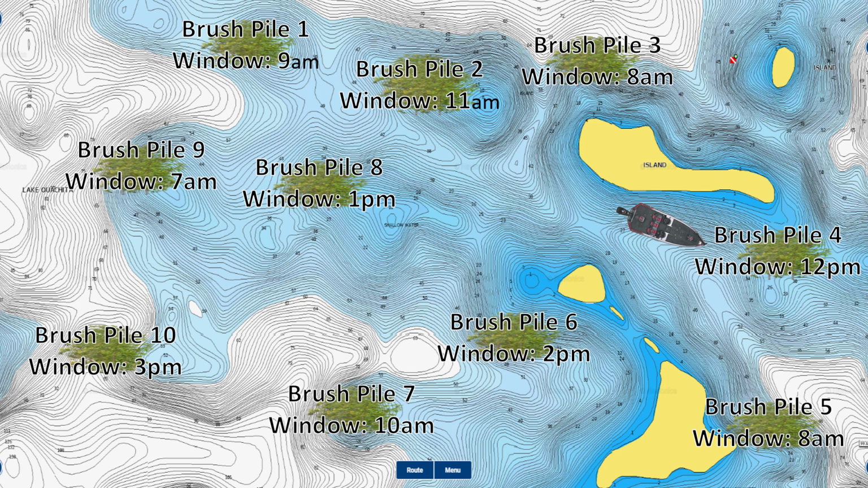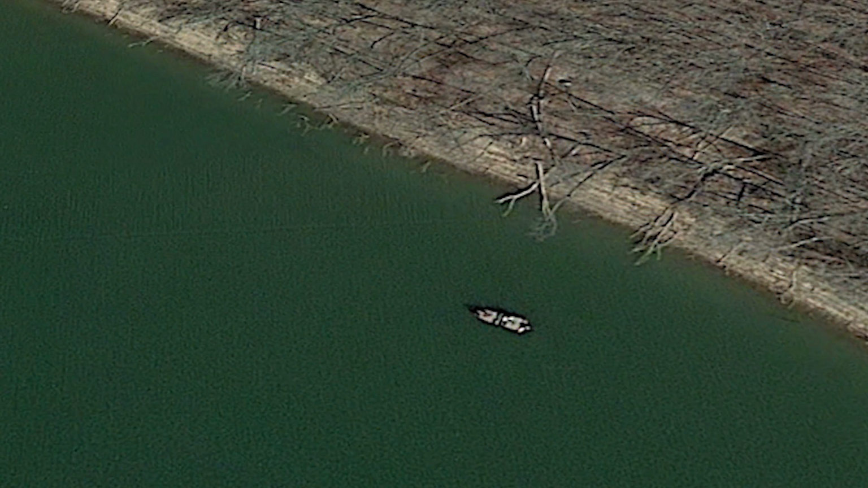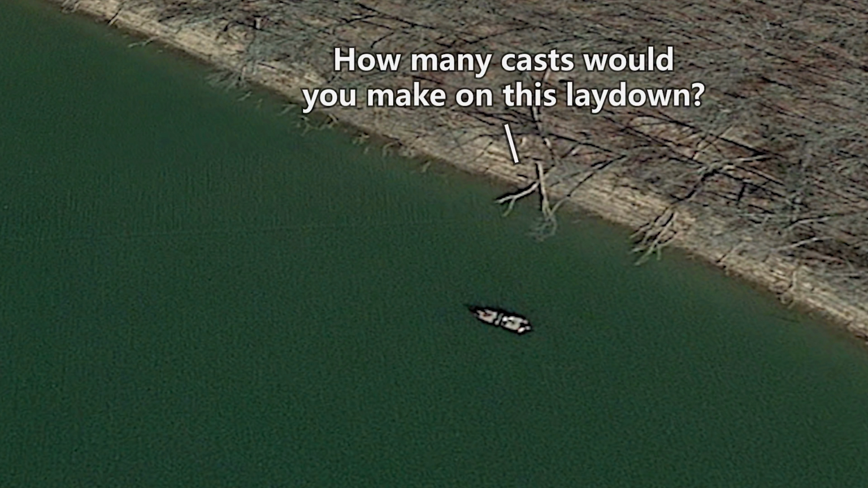And one way I relate it to guys who spend the majority of their time fishing down the bank is I'll ask them, how long do you spend fishing a laydown on the shore? Let's say that there's a nice juicy laydown laying on the side of the bank. Most guys will come to that laydown, they'll maybe make 2 or 3 casts with a spinnerbait, 1 or 2 casts flip in, and then they might fish like a Senko in it or a wacky worm if they're super thorough. But I never see guys pulling up on one laydown and fishing it for 2 hours straight. And that's the exact same thing that you're basically doing if you pull up and fish a brush pile offshore for 2 or 3 hours straight.